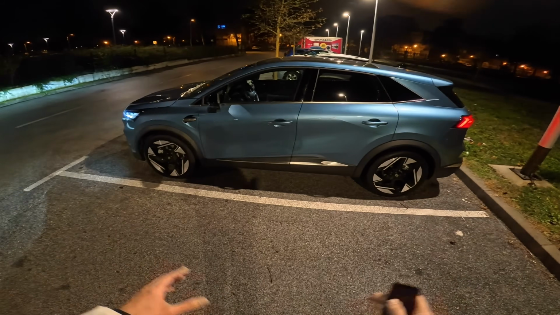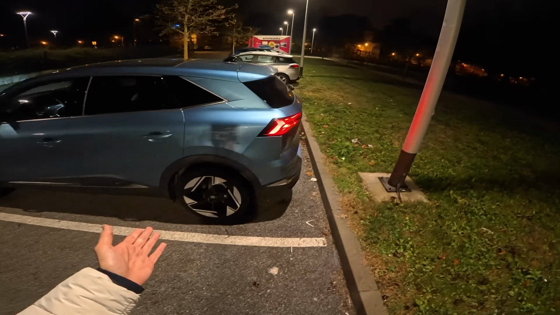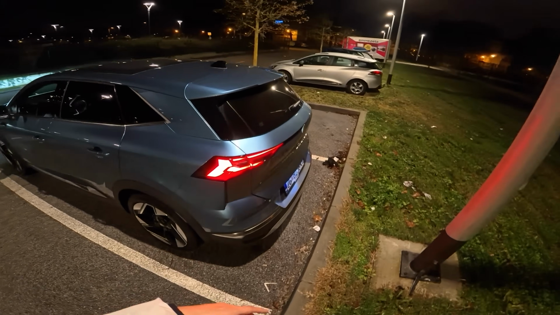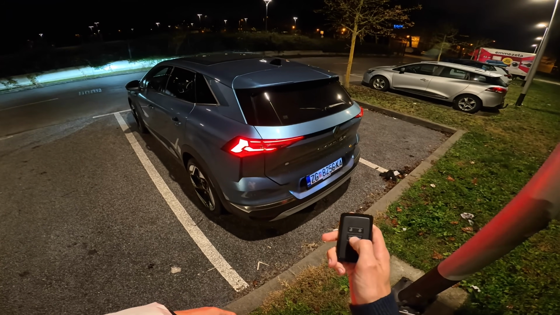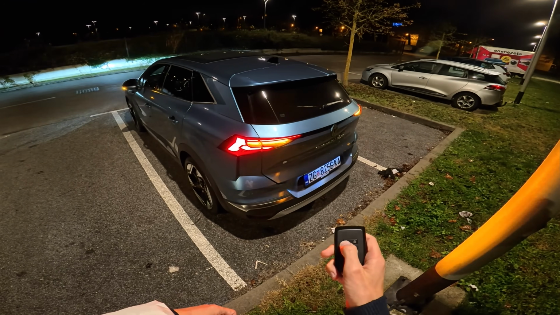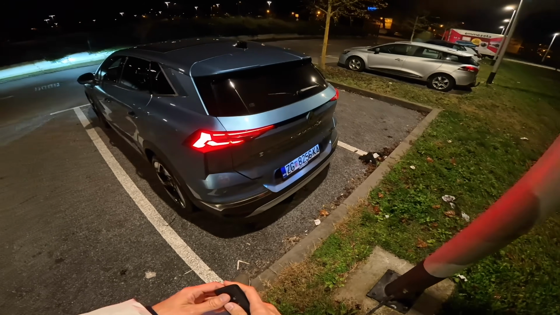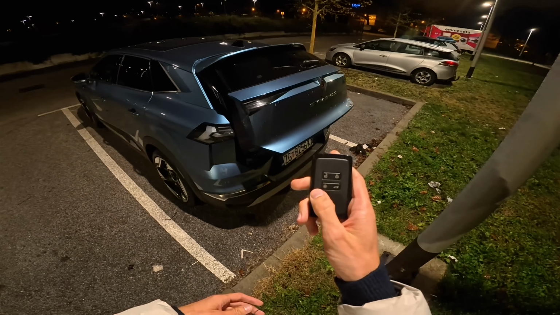This is with the lights on, side profile, and we have this. It's supposed to be like a blue color, but to me it's just like a shade of green perhaps. And you can see here the beautiful taillights. Now if I press the unlock button, you can see dynamic turn signals. So very beautiful.